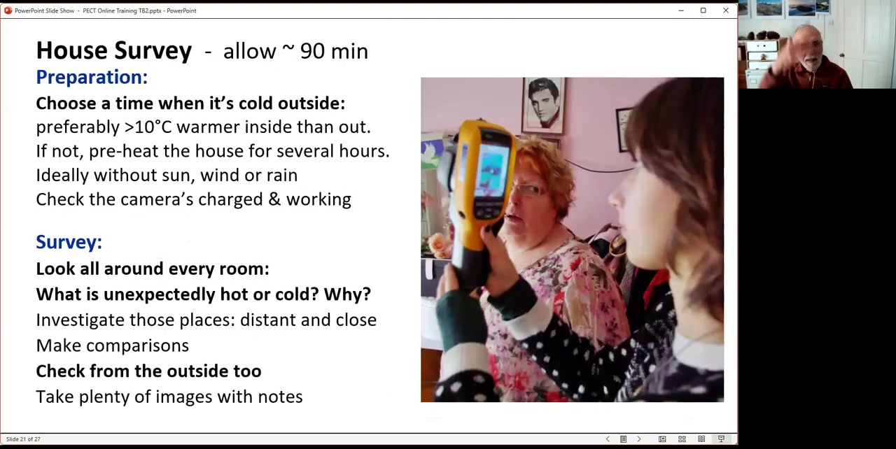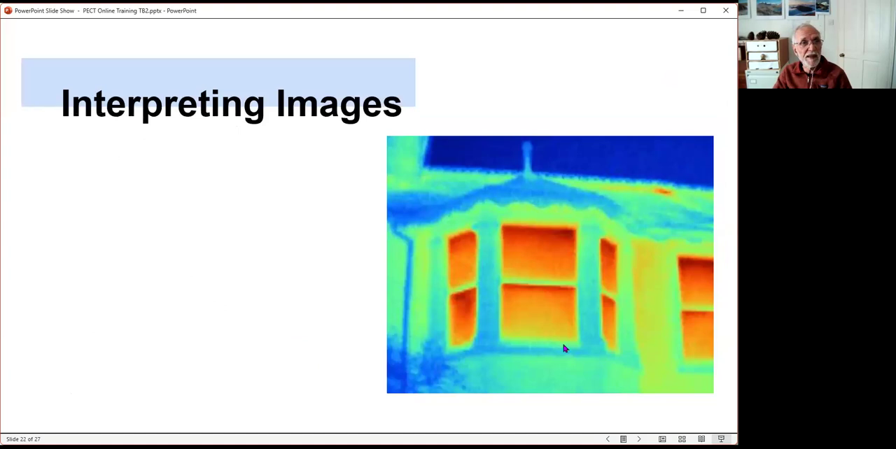And so in general, especially when you're beginning, I would allow not an hour or 90 minutes. And so the images are best when it's 10 degrees warmer inside than outside, or more than that. You can get some images if it's only 5 degrees warmer inside, but they're not so vivid. And so that's why it's really a cold weather winter activity. And it's good to check inside and outside. Some things are differently revealed or not. Sometimes you can't see it from the outside.